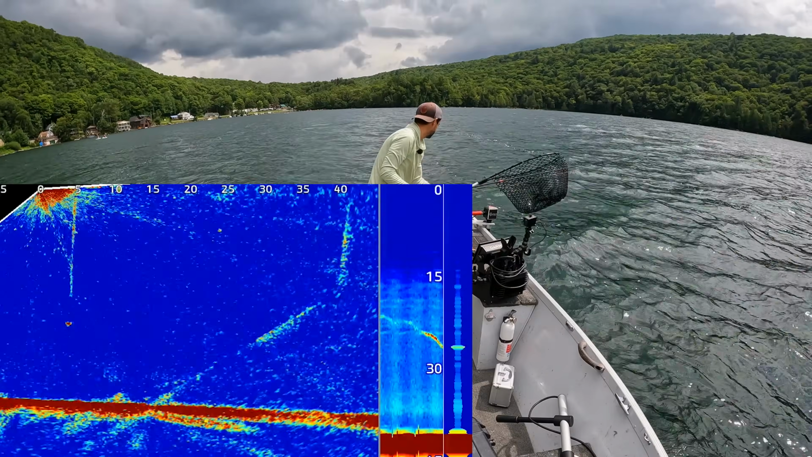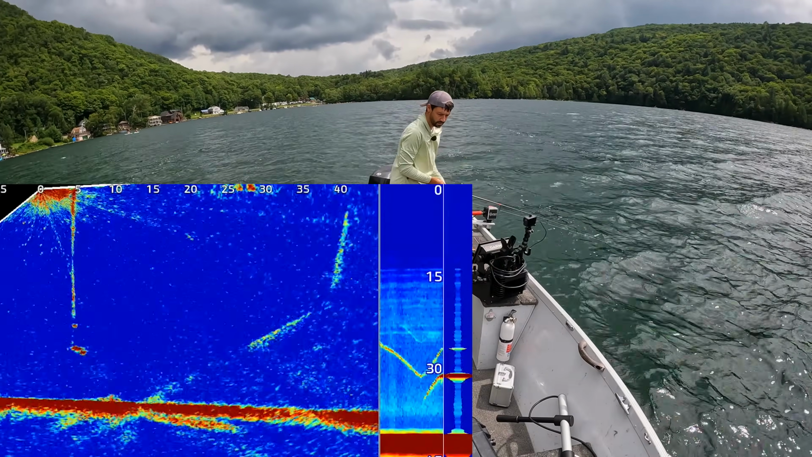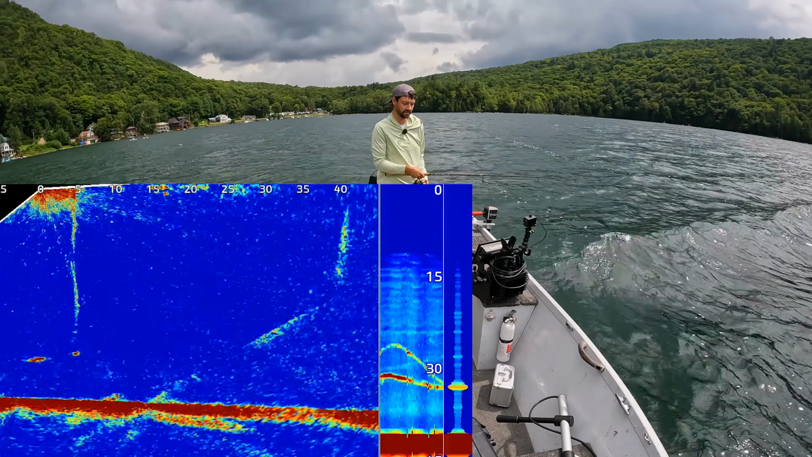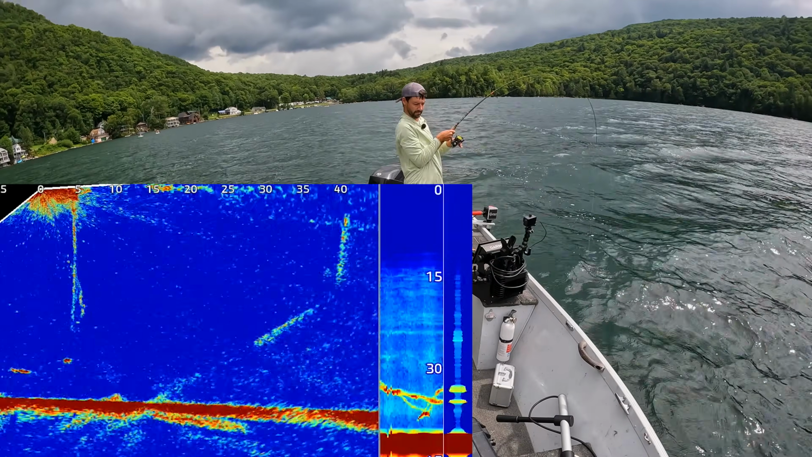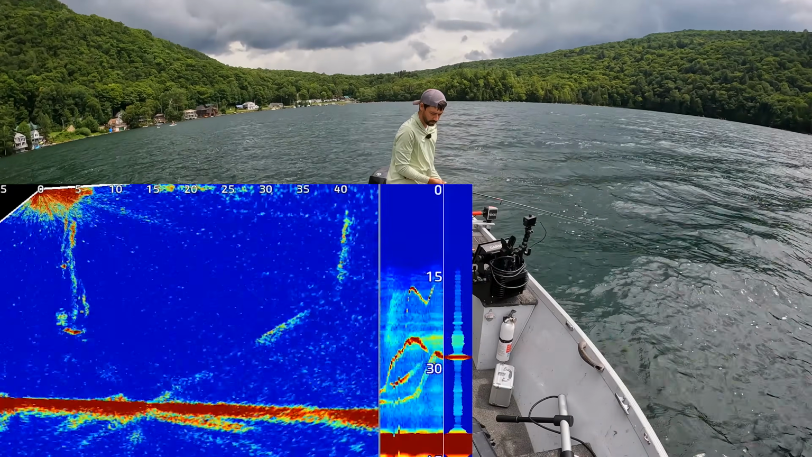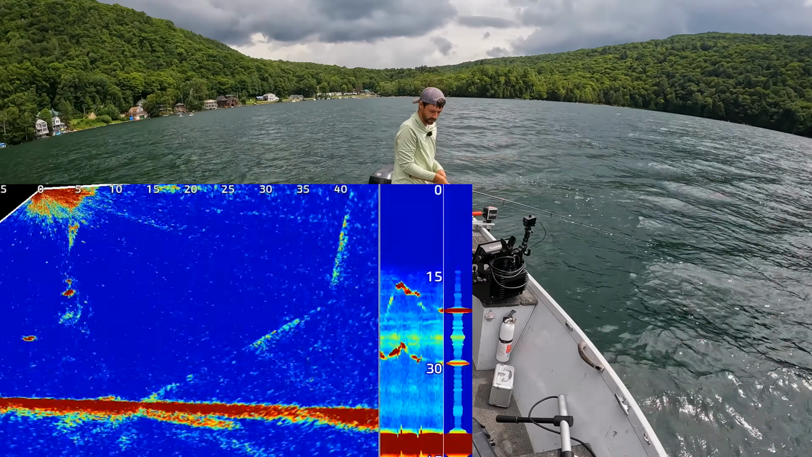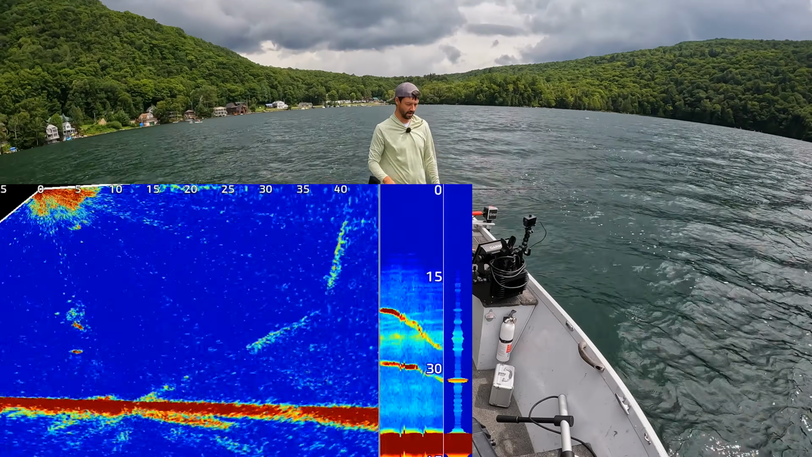Jig's going down, that's going over. Here comes another one. Oh, see, I hesitated. I didn't hesitate, I wasn't paying attention. That's definitely a bigger one. Oh, that one's bigger too. Got him. Oh, he's off. Oh no, my bail is open. No, no.